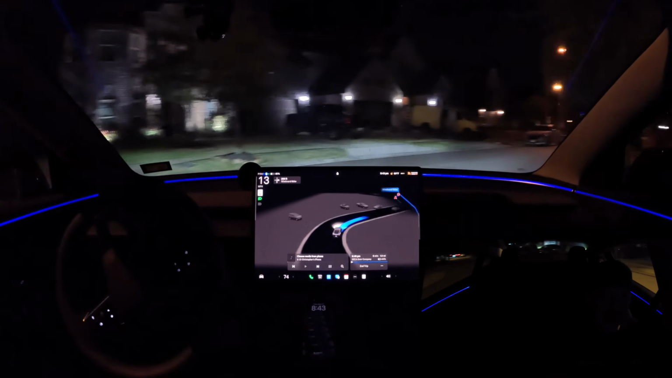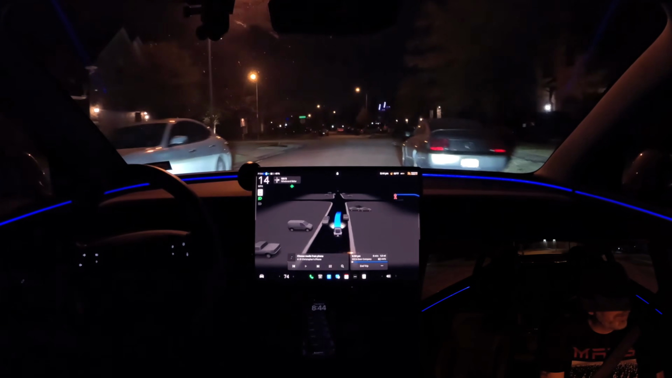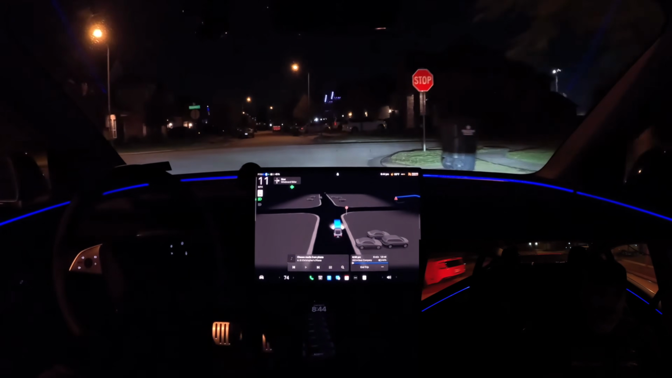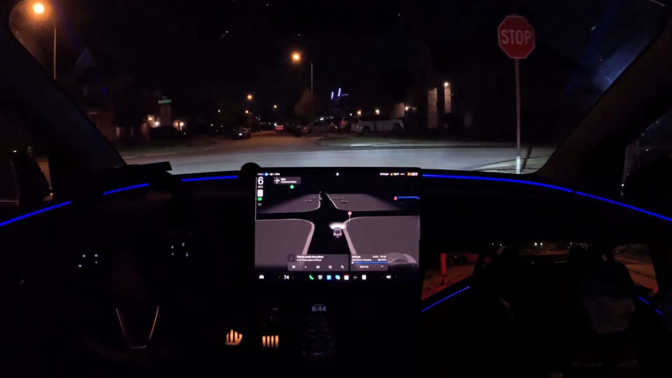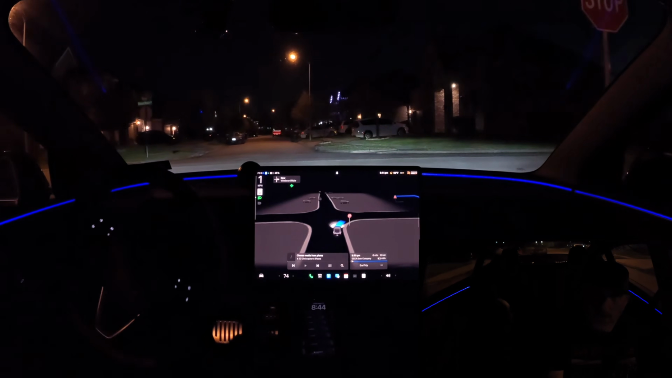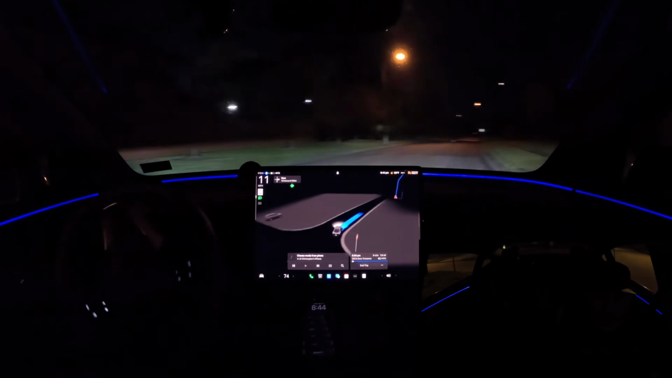All right. Turn around the neighborhood. They got something going on over there at the house doing some work. Not exactly sure what's going on there. All right, we're going to come up to the stop sign here and take a right turn. No cars coming, so we're good. There we go.